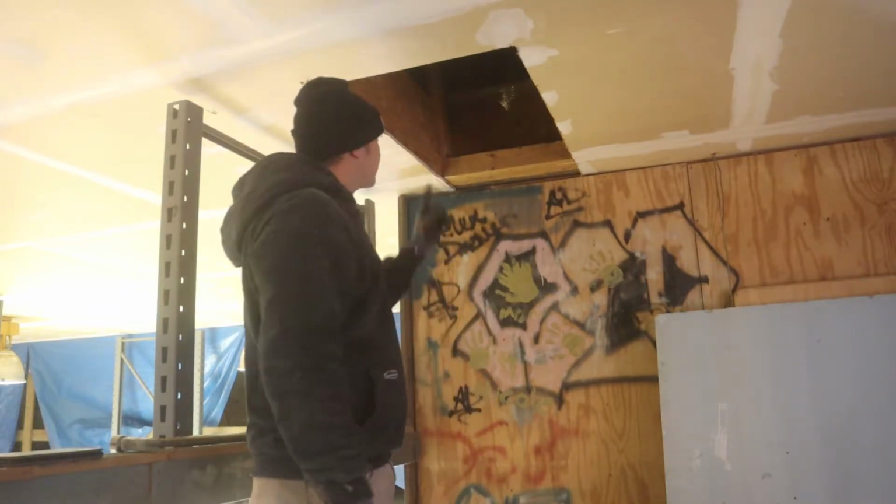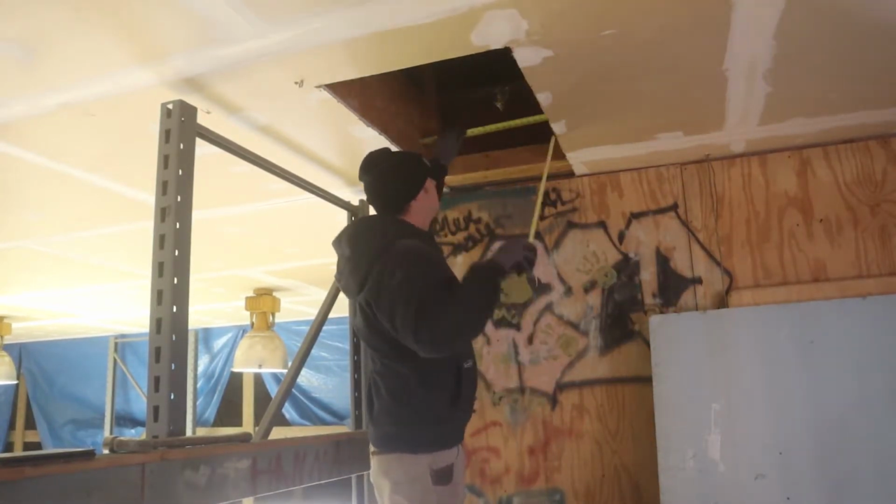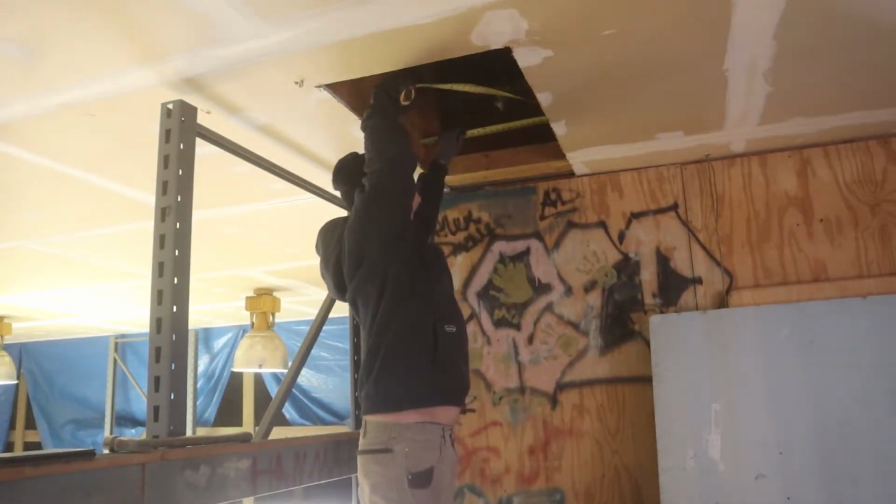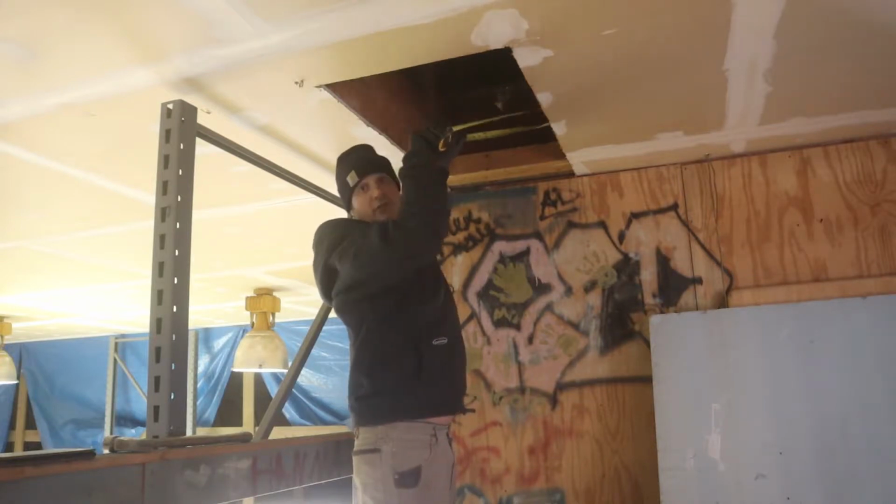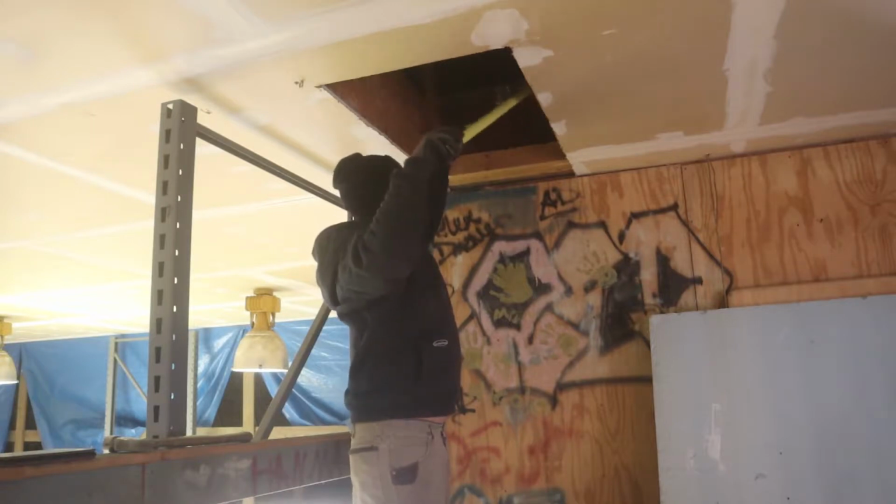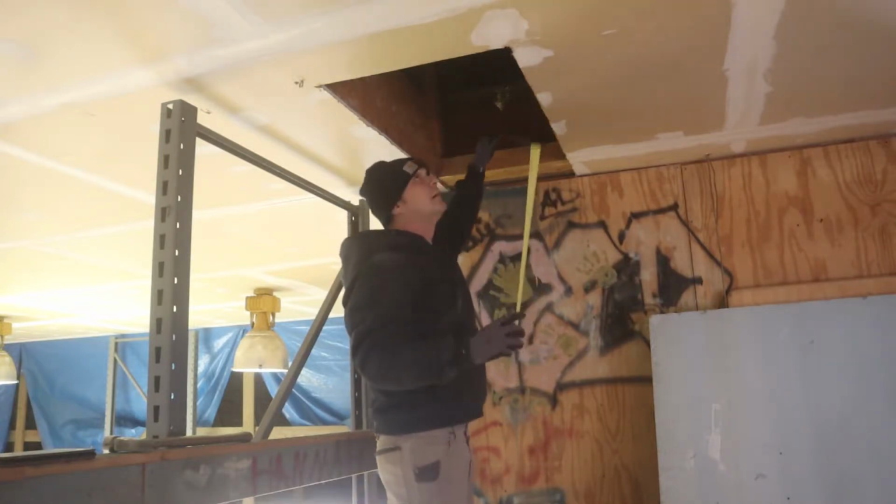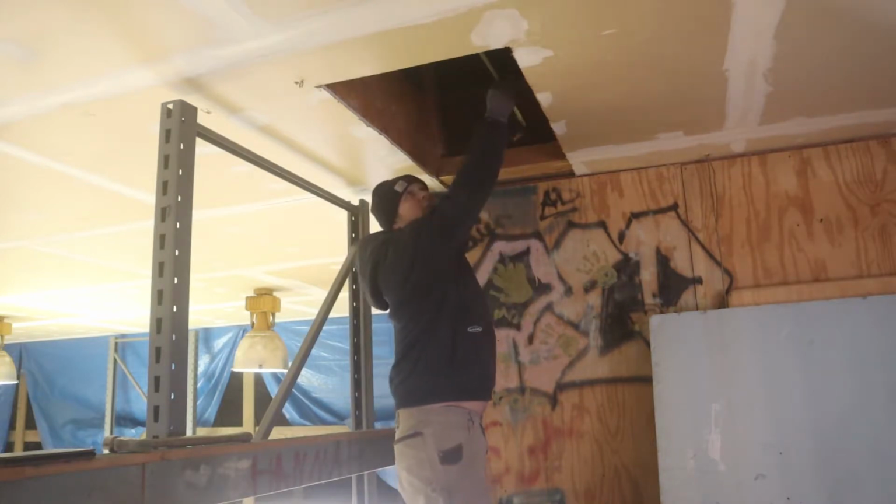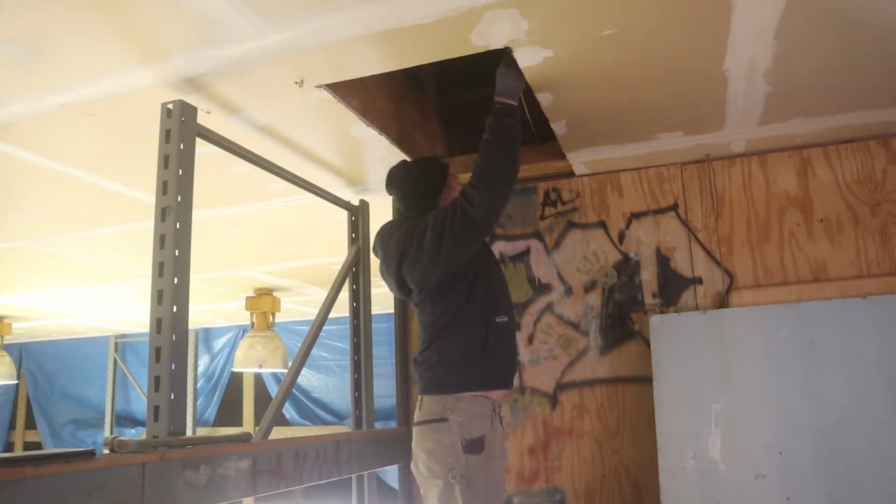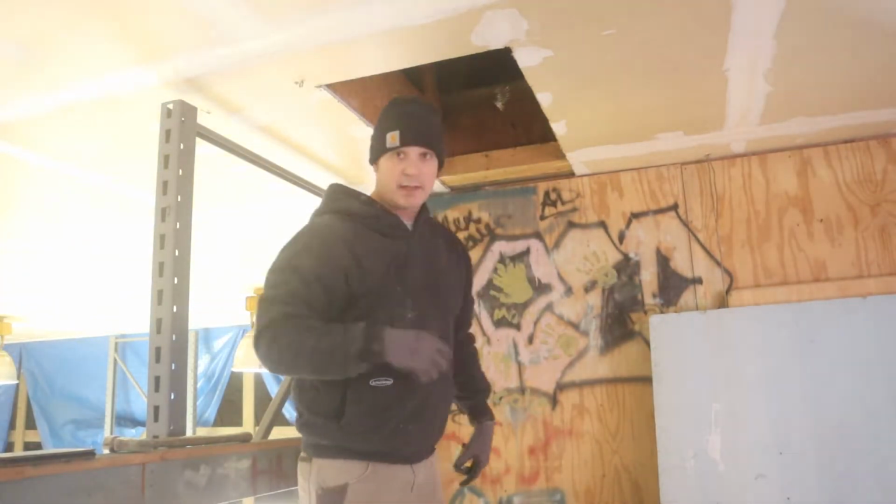Alright, so let's get some measurements up there. The measurements I want are, I'm just going to go a little shy of the opening, and so we're going to go 25 by 43. Right, so we'll lay our foam down and cut it down.